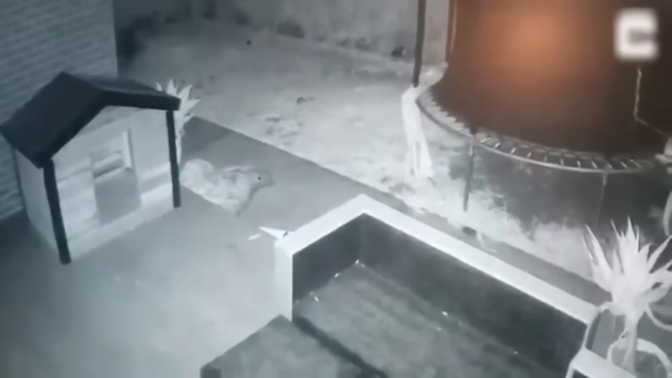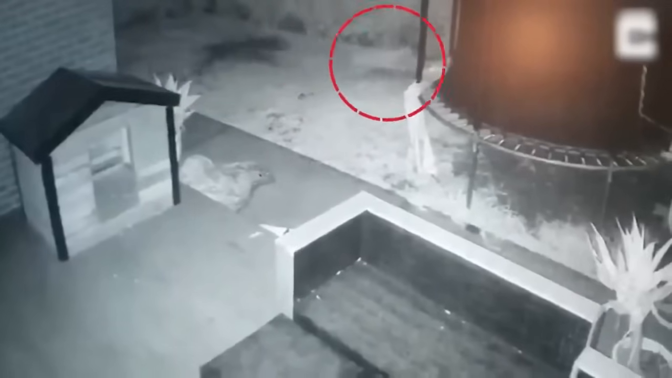Ghost dog. The strangest part of all of this is that the backyard is completely secured with an 8-foot-high fence, so there is no way any other dog could get inside when a person caught it on camera. He sprinted out to the backyard to investigate, but the mysterious white dog had disappeared.